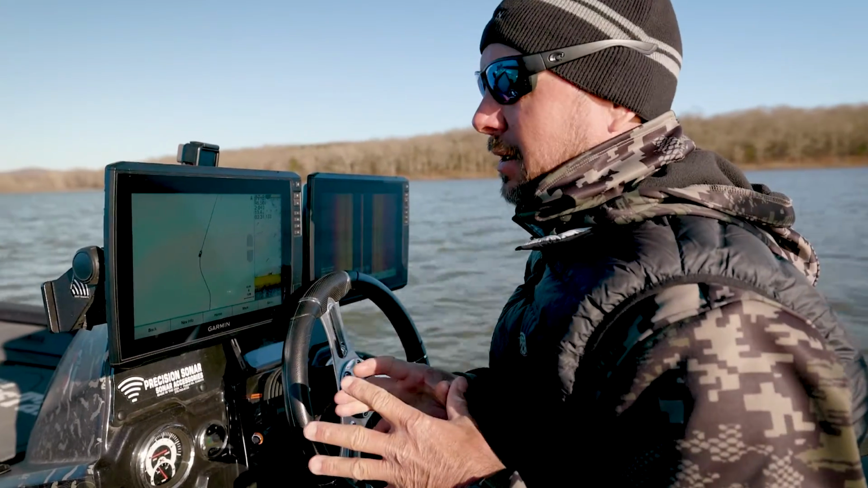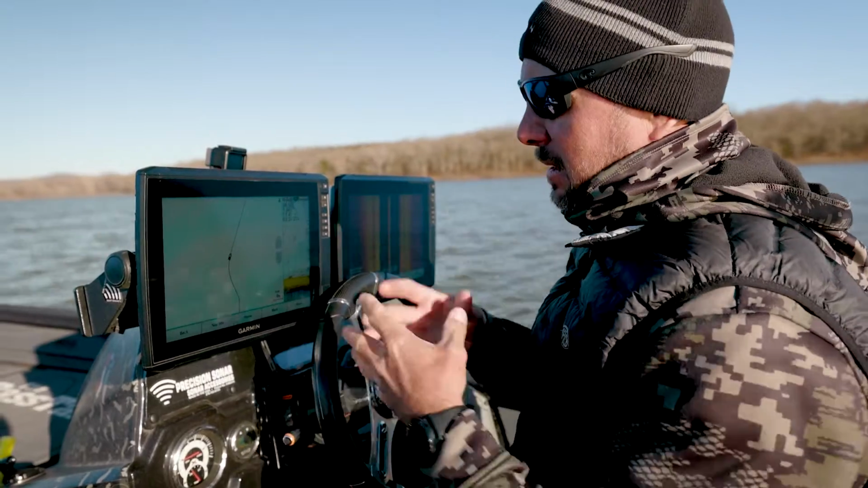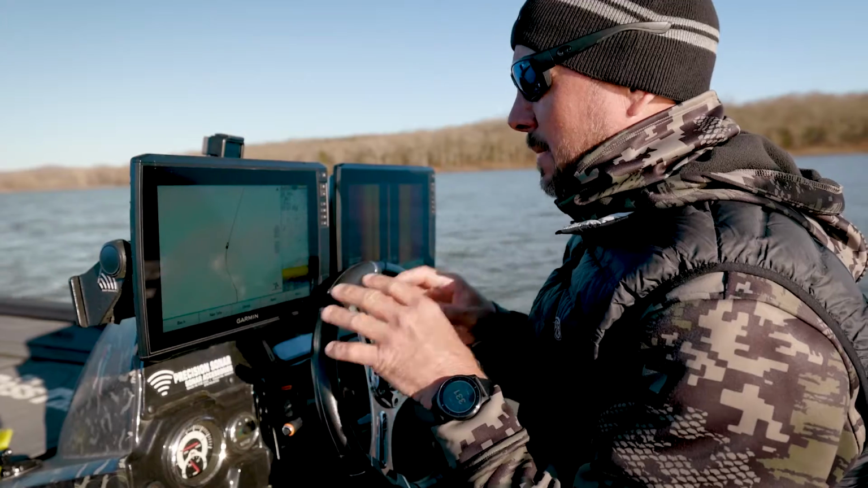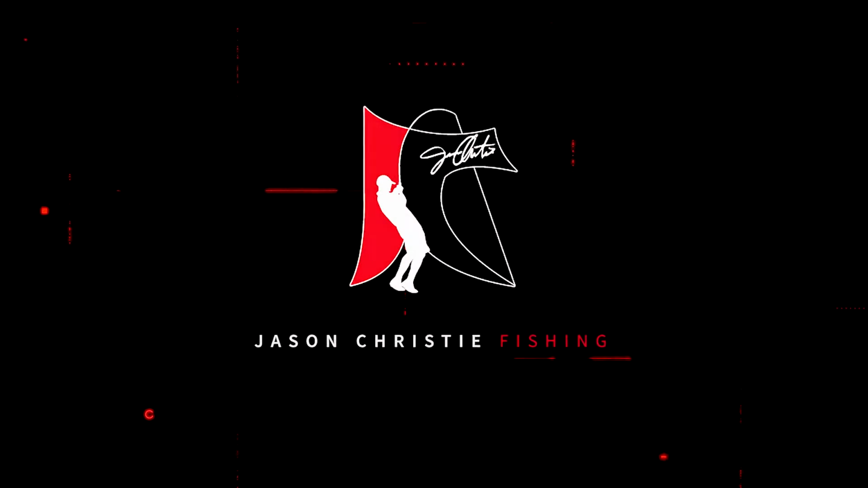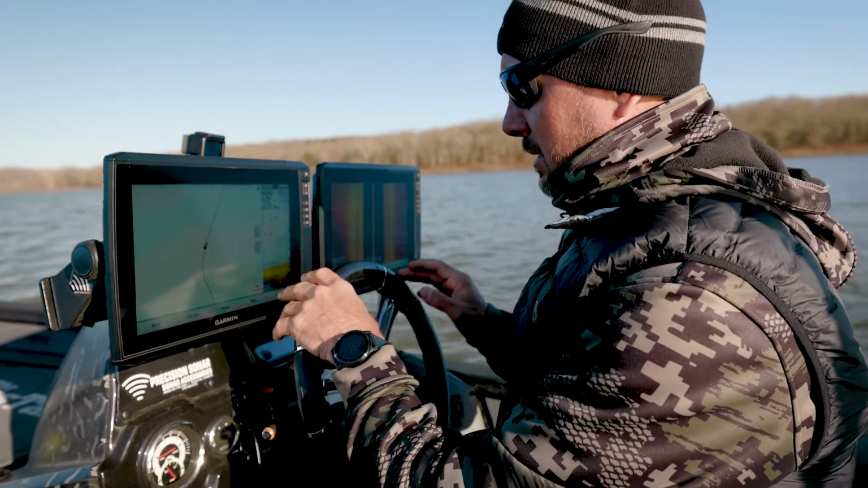Sometimes you go to lakes, whether they be small lakes or lakes that are kind of hidden, and you won't have any mapping, no contour. Well, one of the cool things about the Echomap is that you can build your own contour. And it's really, really easy to do.